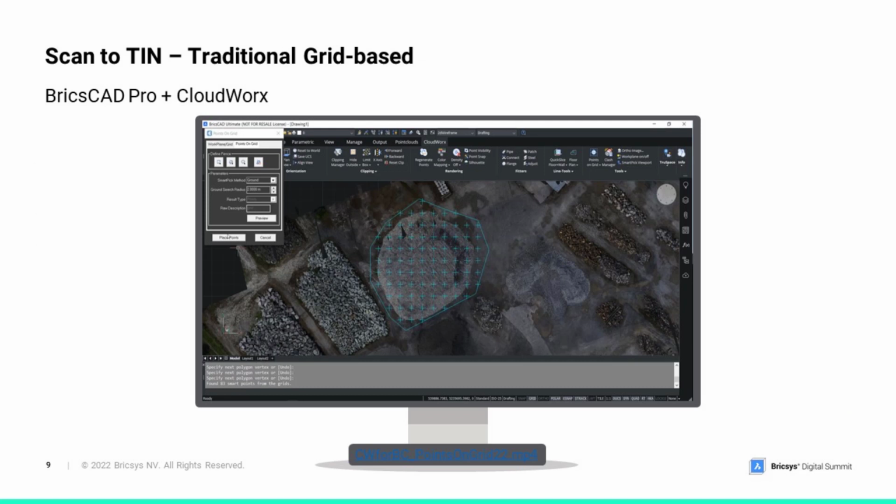The first workflow we're going to talk about is scan to tin. Now, in this example, we're going to show you BricsCAD in addition to CloudWorx, and this is more of a grid-based solution. So the idea is you're creating a grid and then leveraging that grid to then extract some coordinate geometry points from that grid.